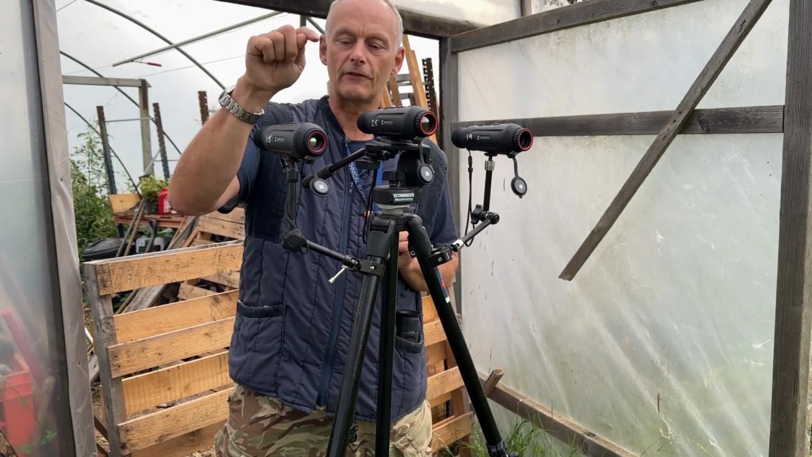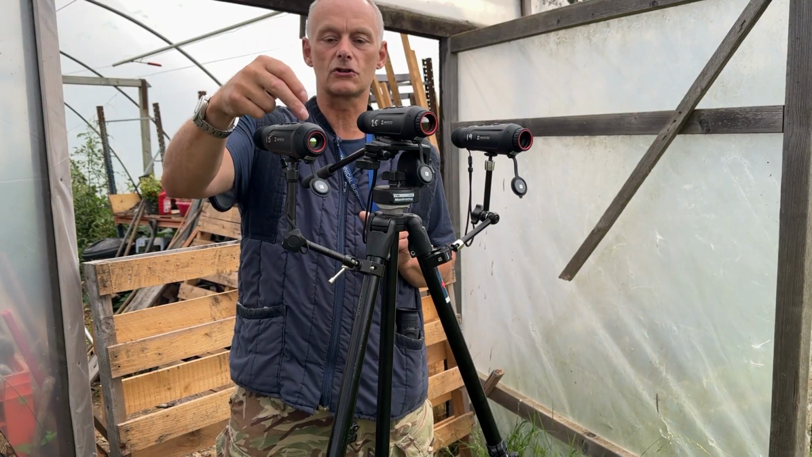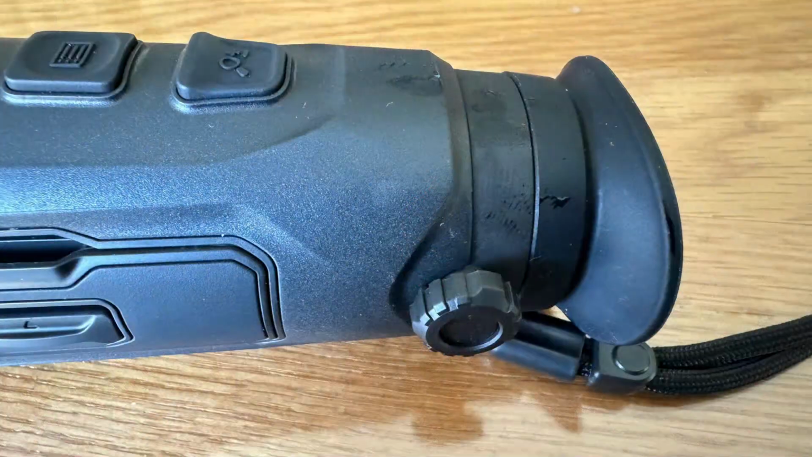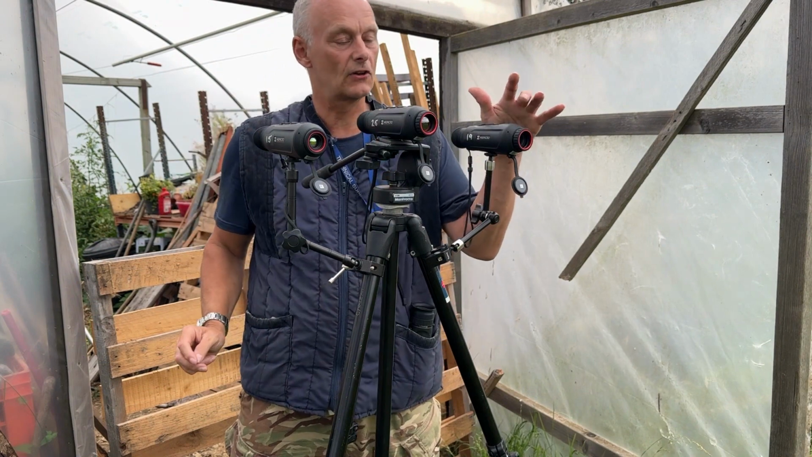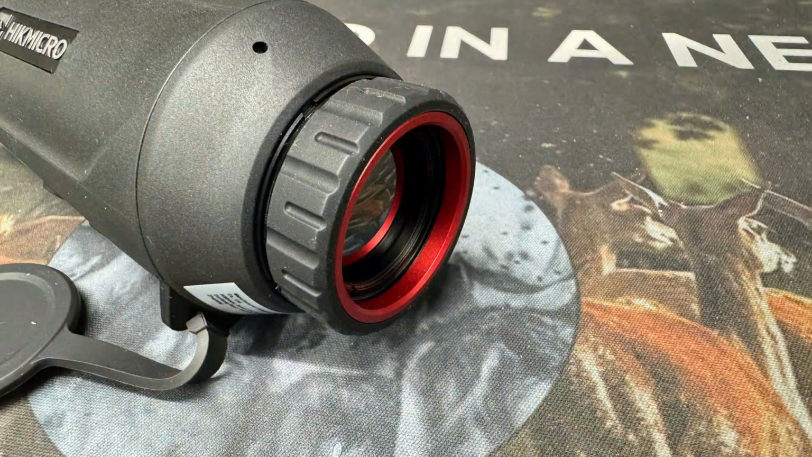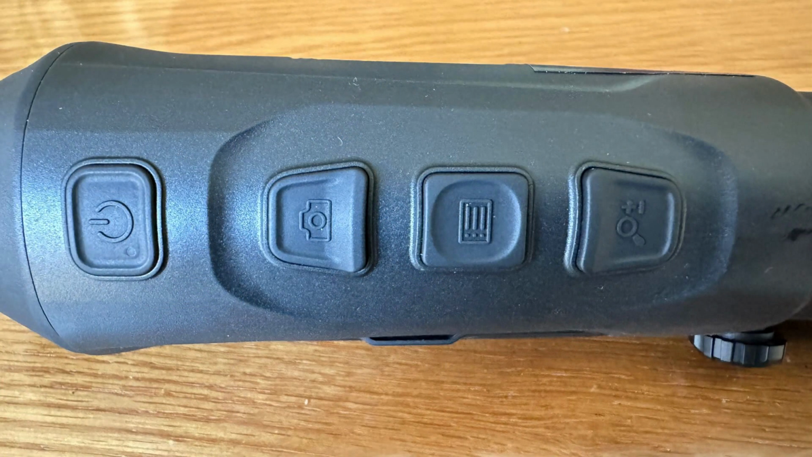The difference with the 15 straight away is you cannot adjust that focus at the front. You can only adjust the image that your eye sees from the little adjuster on the side. All three of these scopes have got that adjuster on the side, but the 25 and the 19, for that longer range view, you can adjust that image from there. The control buttons are exactly the same all across the top.